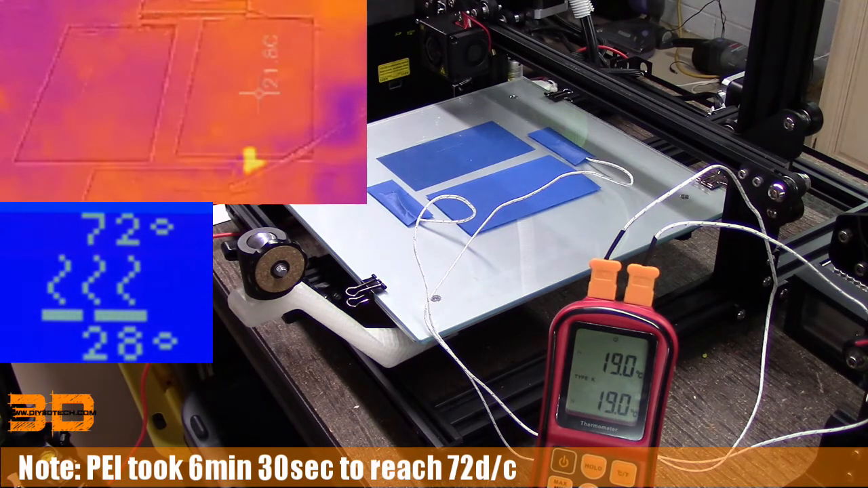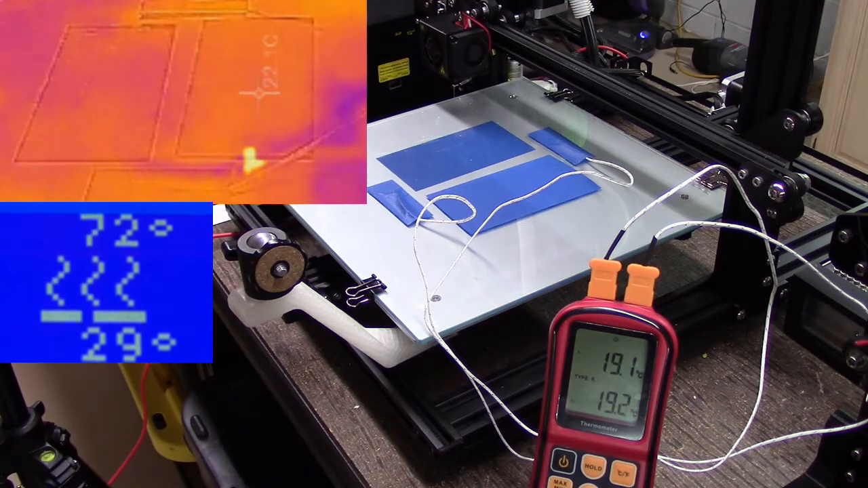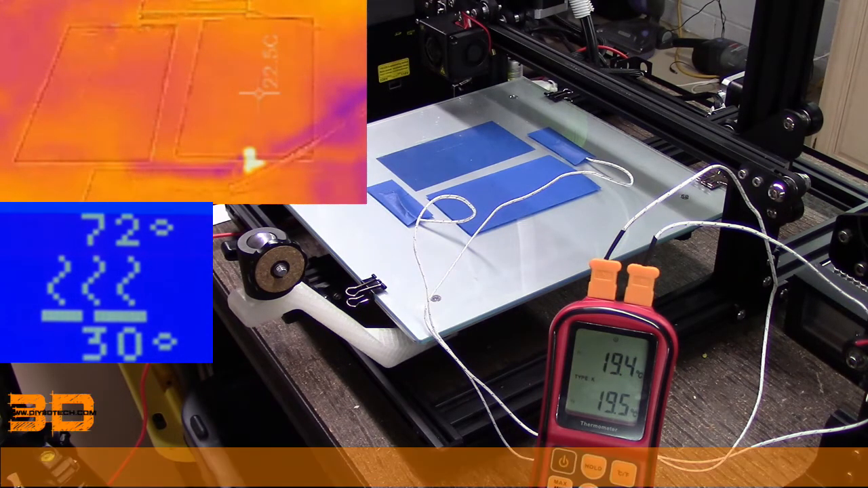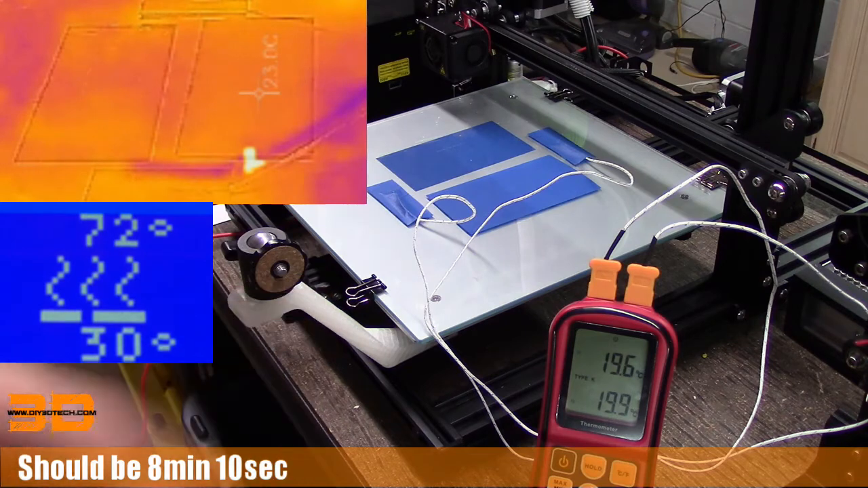On the Flir, when we started this, I was about 1 minute 47 seconds into the Flir reading. So when I hit 7 minutes and something, basically I think 8:20, I should be at the same time as the PEI.